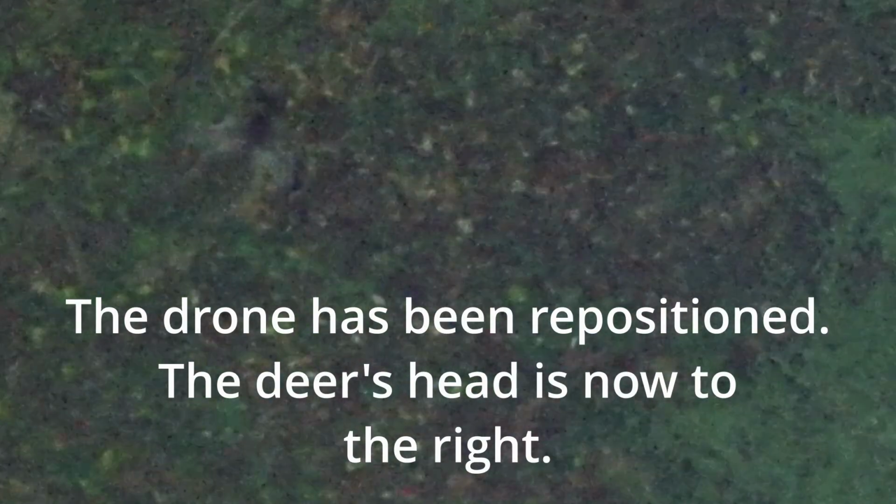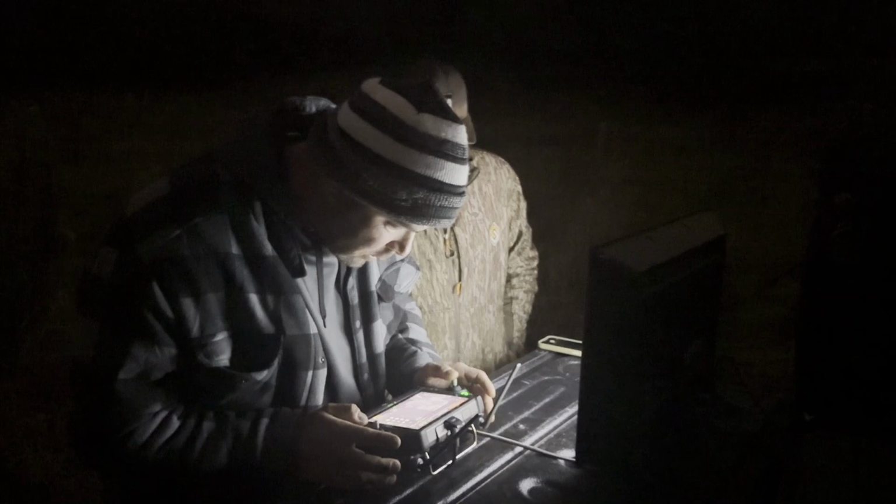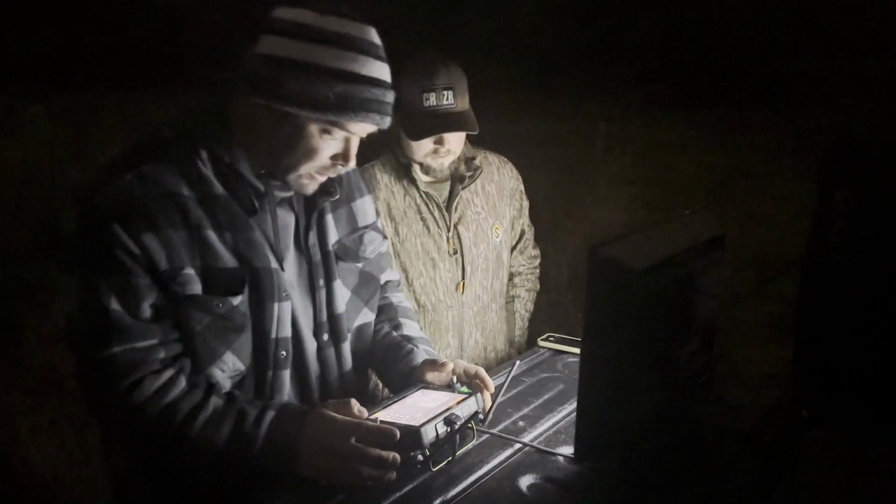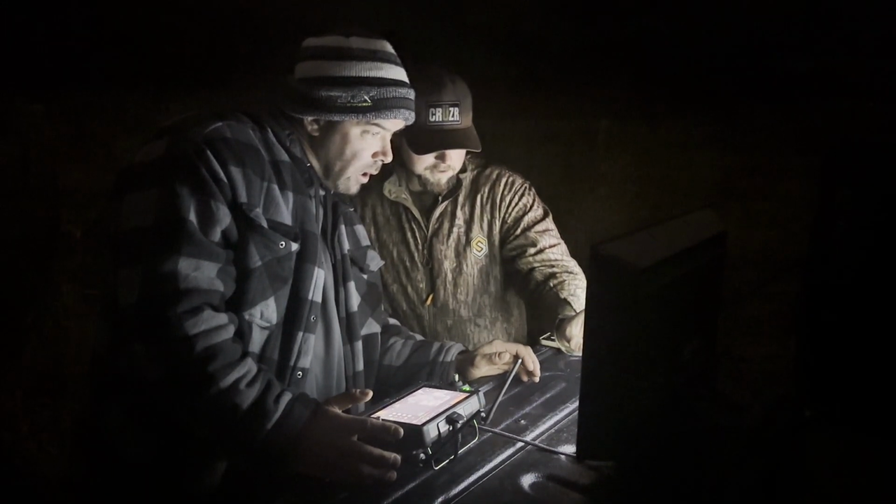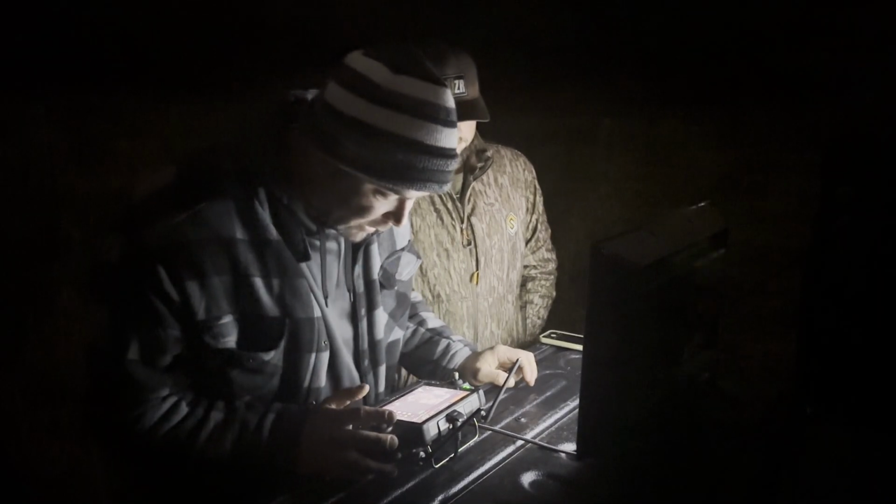Why is it so rainy? See his red. How's your signal strength? I'm good. It's just, it's all the brush around me. Yeah. He's underneath all that brush. Right. Green briars. Where's his rack? Right here. See it coming out? Oh yeah. What's your altitude at? 146. He's a hammer.